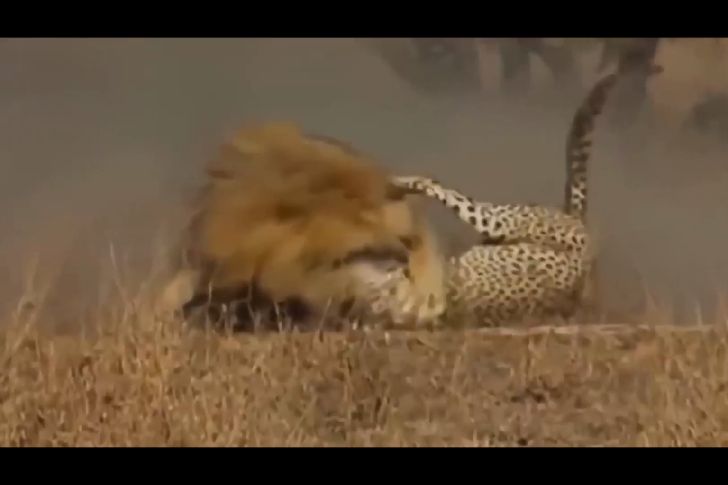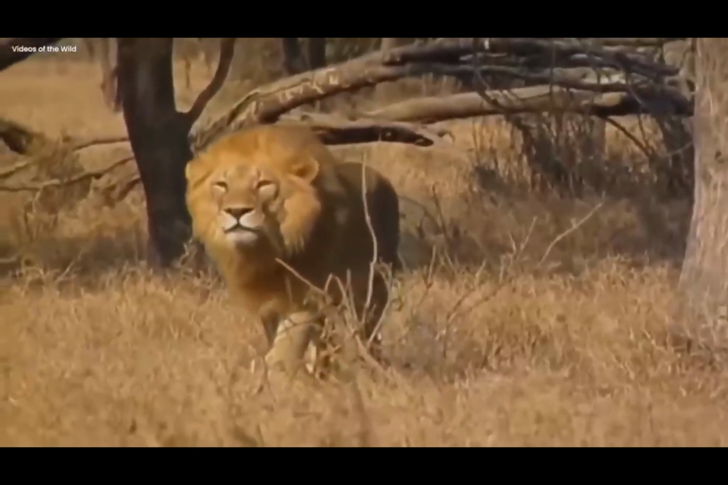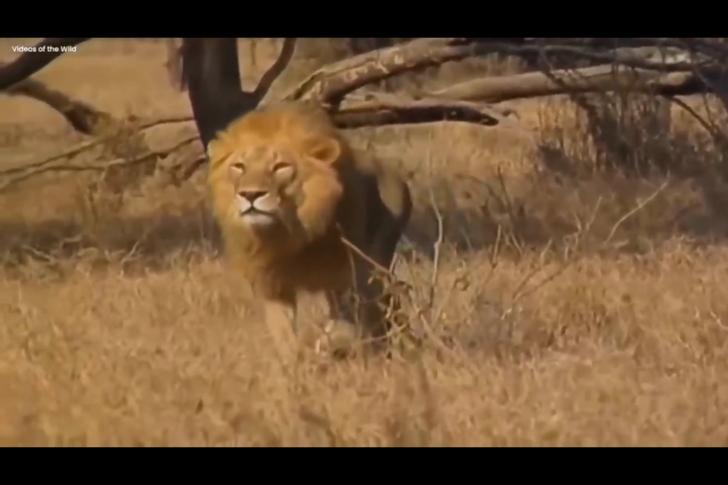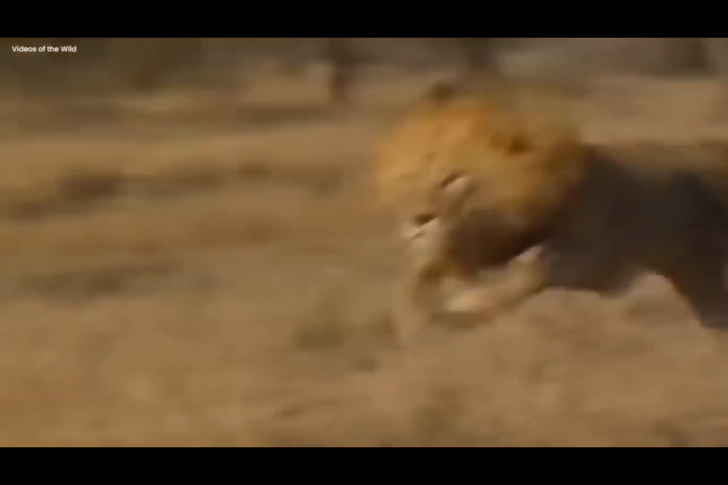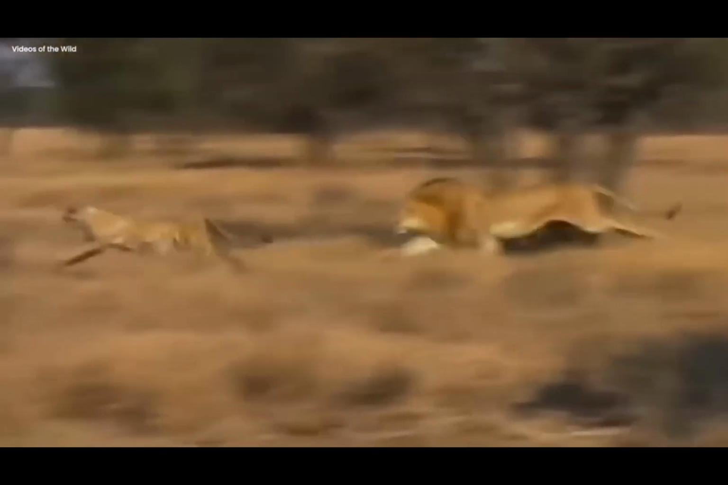One day, the lion and the cheetah had a big fight. The lion was incredibly strong, with sharp teeth and strong muscles. He roared loudly and showed his strength. The cheetah, on the other hand, was quick and graceful. She ran around trying to outsmart the lion.